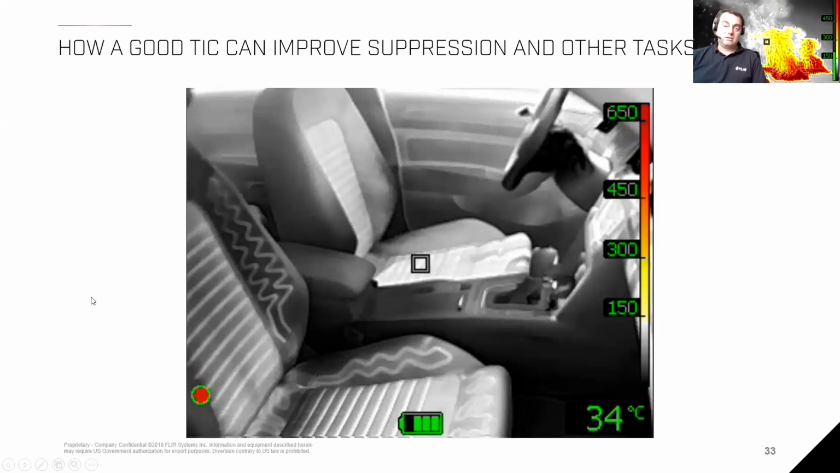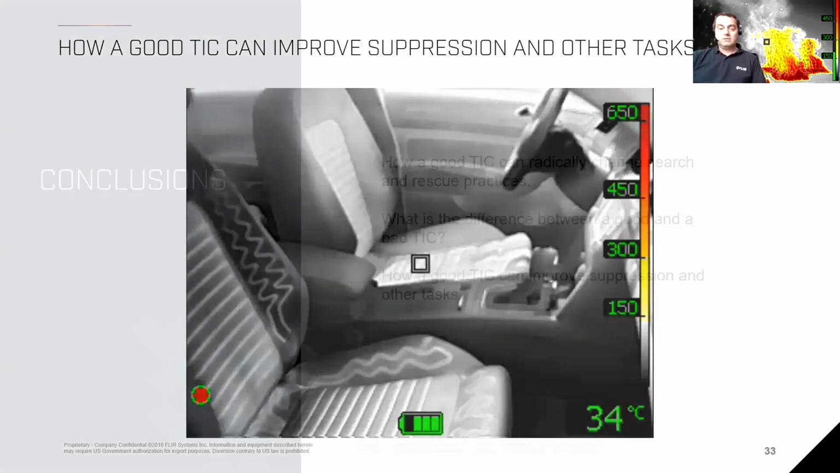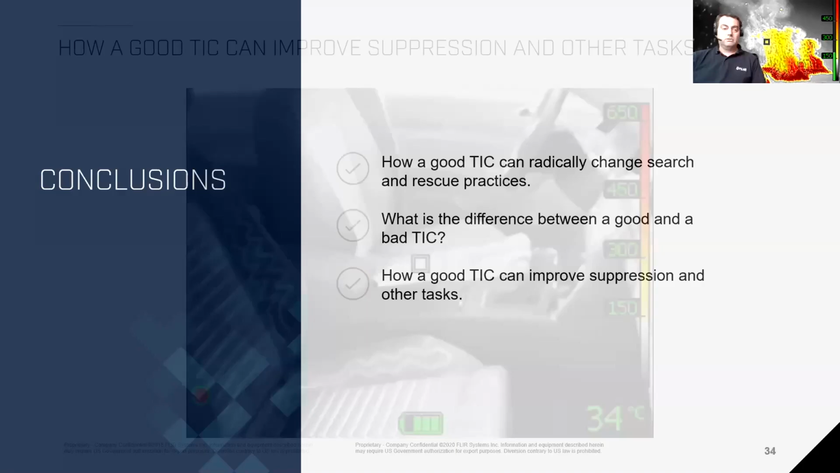So that is another scenario where we can use the TIC, and we will touch upon that in some of the following webinars, and maybe even explain some more technical details on how the TICs work and how you can actually use them in our emergency services, not only for firefighting and fire suppression, but also for other tasks that we're doing in the fire department. All right, so I think it's time to draw some conclusions.